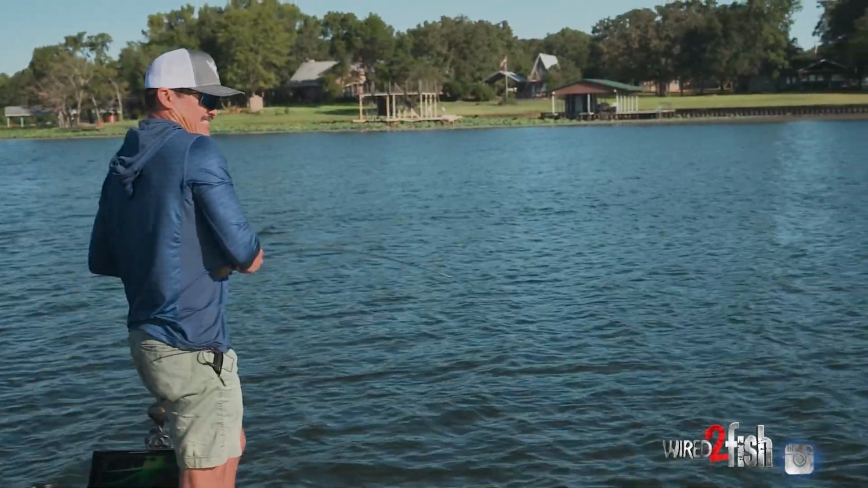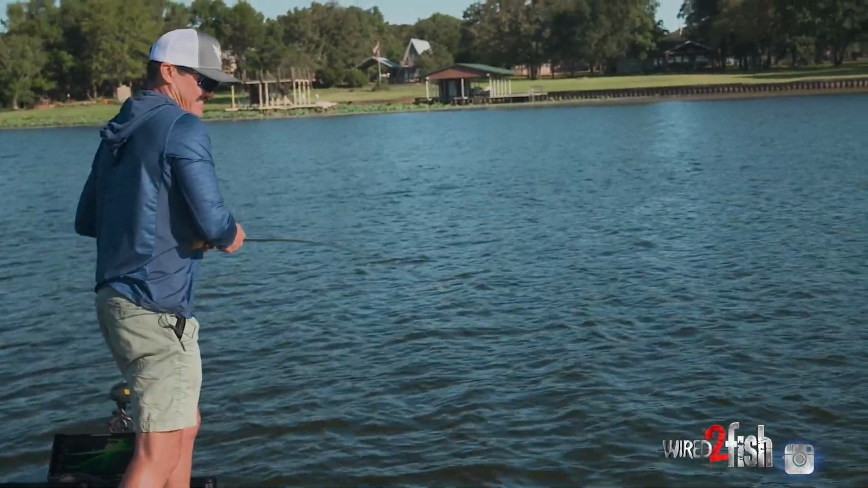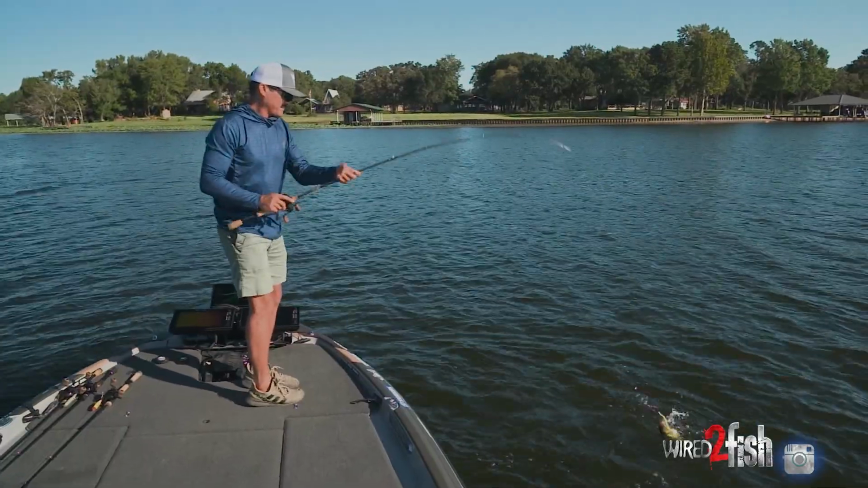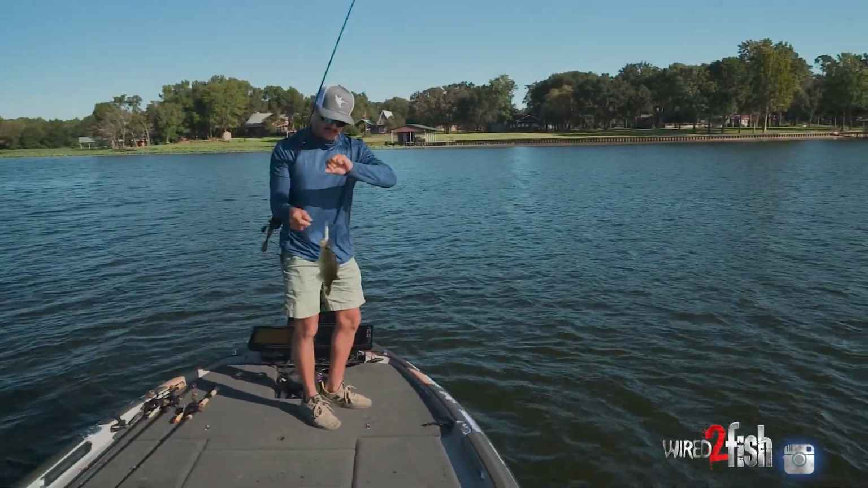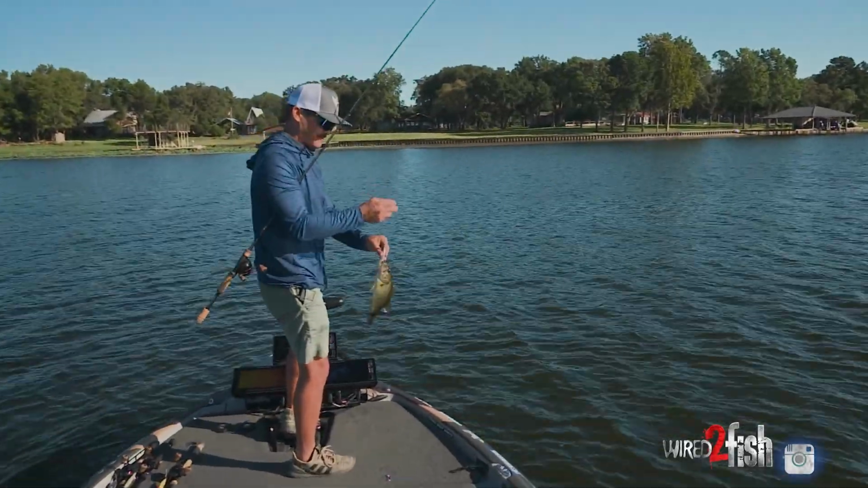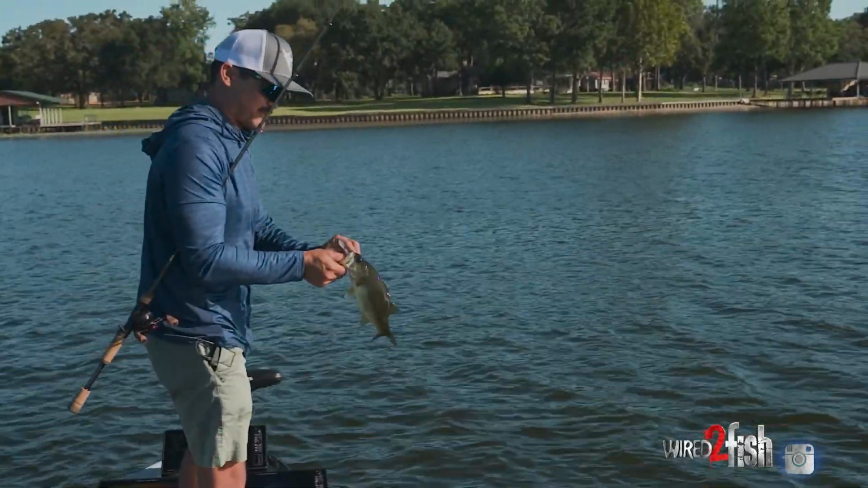There's one. Second cast. What is this? Oh, it's a bass. All right, there we go. Just as soon as I drop that trolling motor down to investigate further on that kind of hard spot, out in front of a grass line, there's a bite right off the bat.